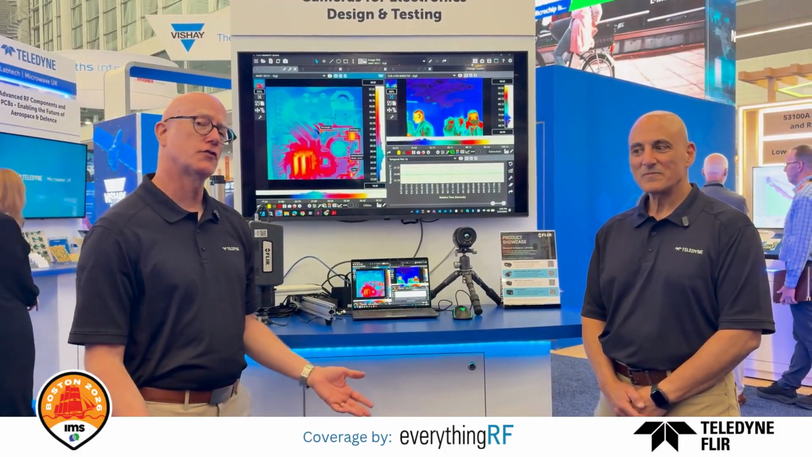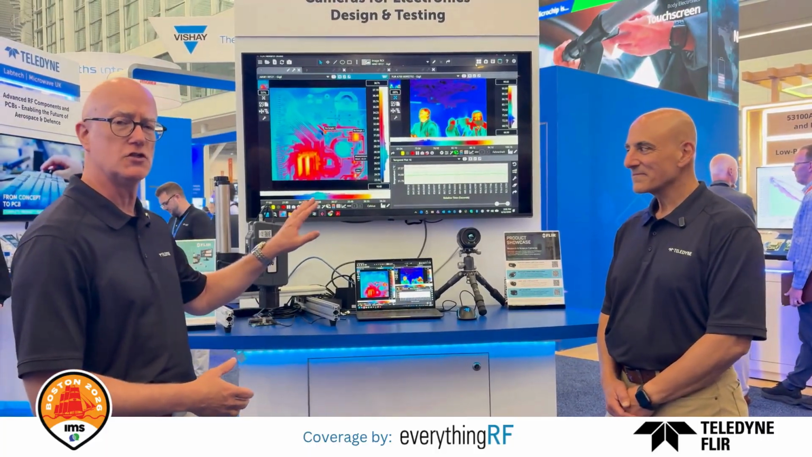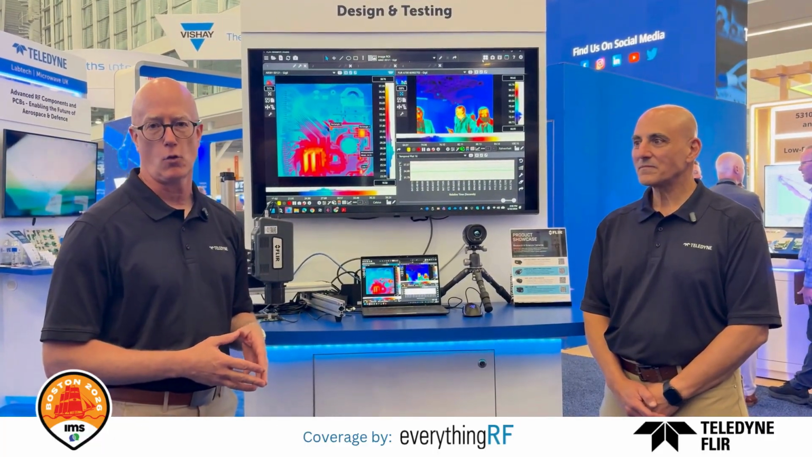So this is actually our first time at the International Microwave Symposium. And what we're showcasing is basically thermal imaging that can specifically be used for electronics design and testing in industries like RF and microwave transmission and receiving equipment.